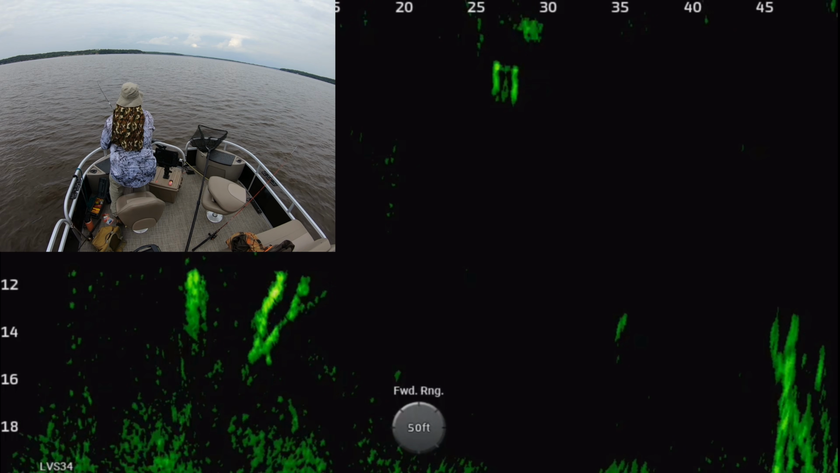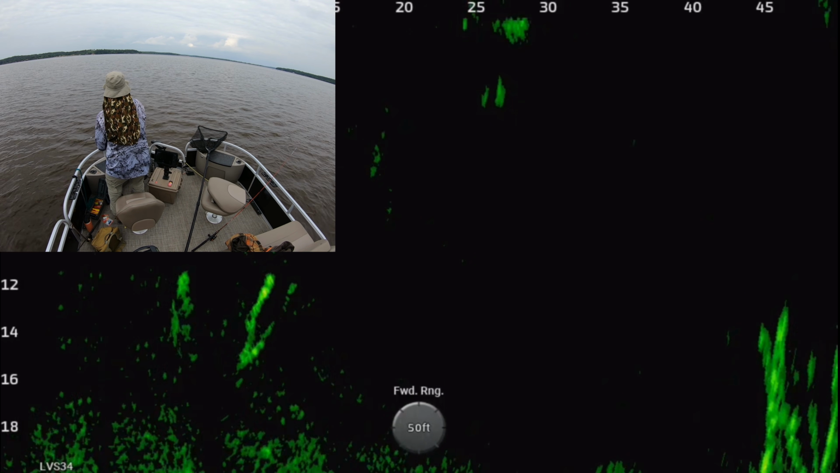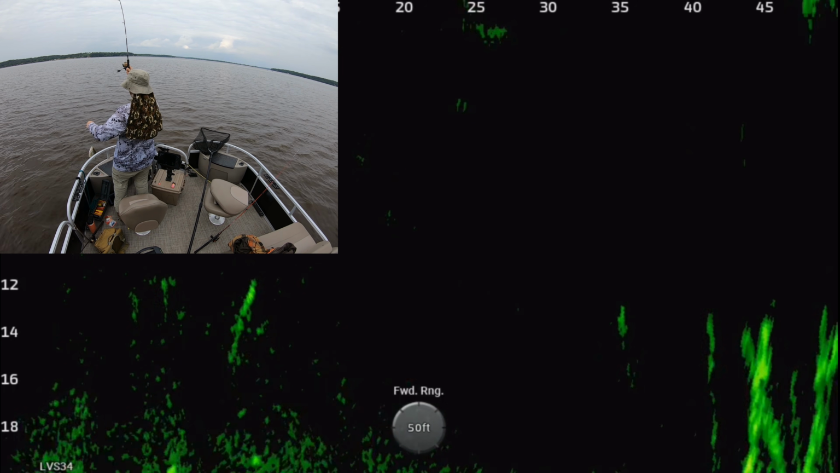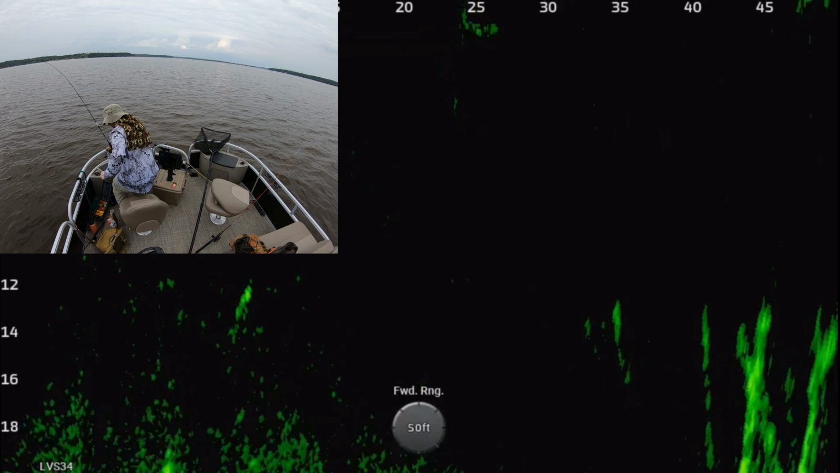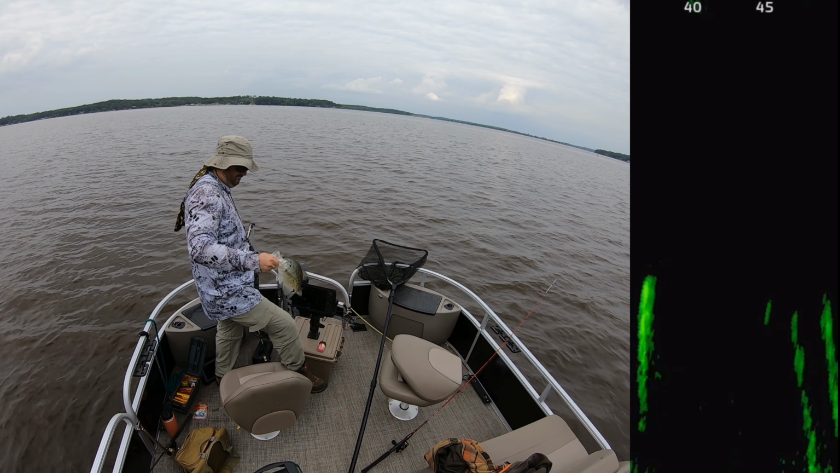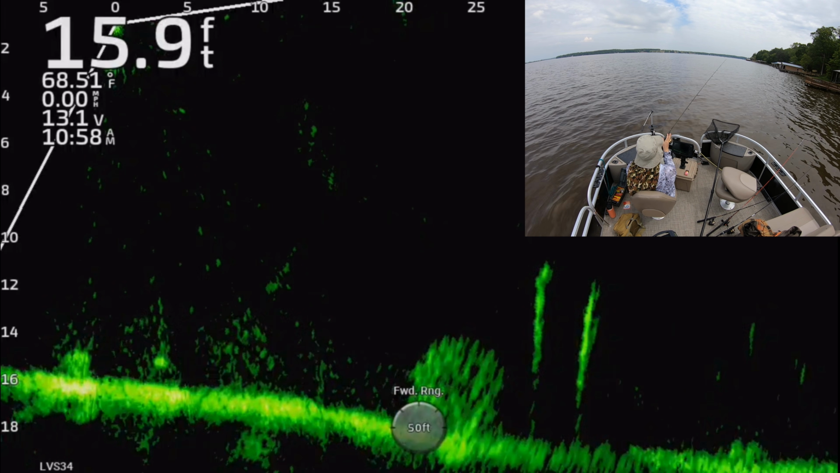Yep. That was a big mark. Let's see. Oh yeah, that's a real big crappie. Good one there. Good one. That's what I want right there.